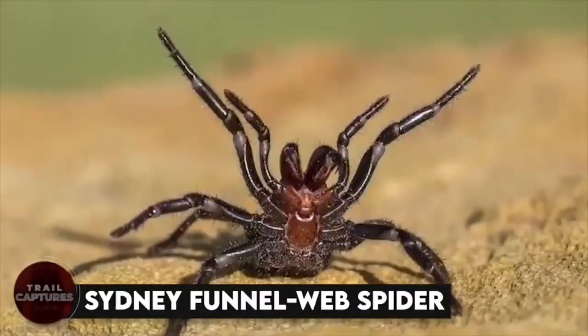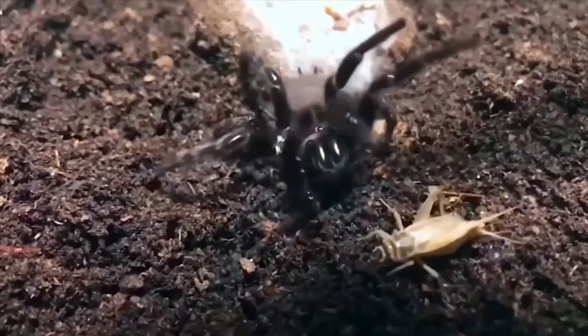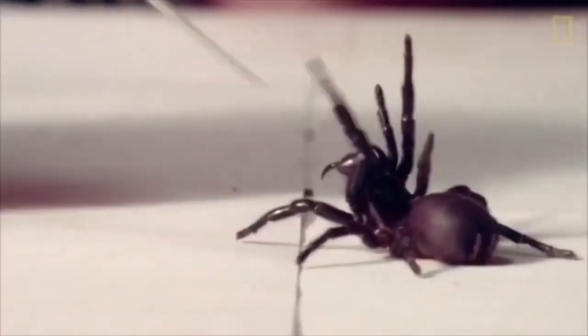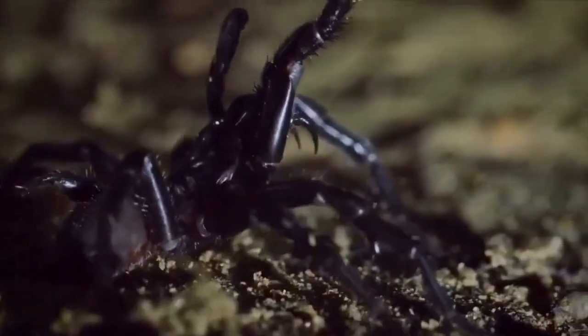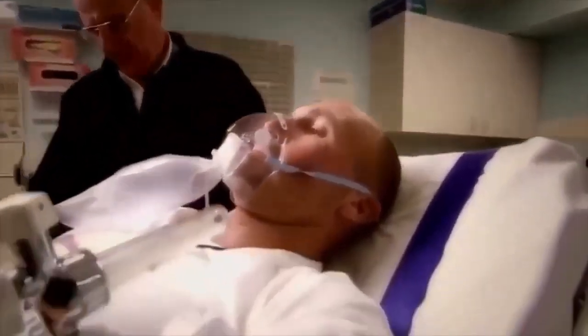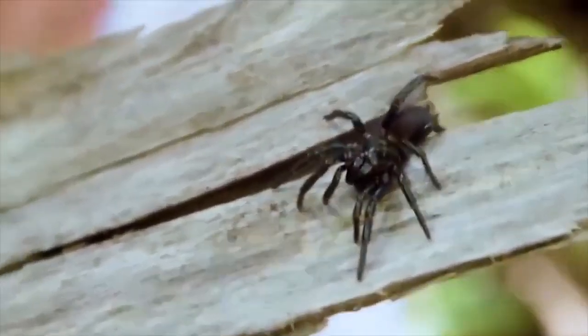Sydney funnel-web spider. Did you know that the Sydney funnel-web spider is basically the Australian funnel-web spider's BFF? And let me tell you, their venom is no joke. It can knock you out faster than a kangaroo bouncing on a trampoline. Plus, if you get bitten by one of these creepy crawlies, you could end up with respiratory failure or even die. So make sure you steer clear of these 8-legged critters if you happen to come across them.